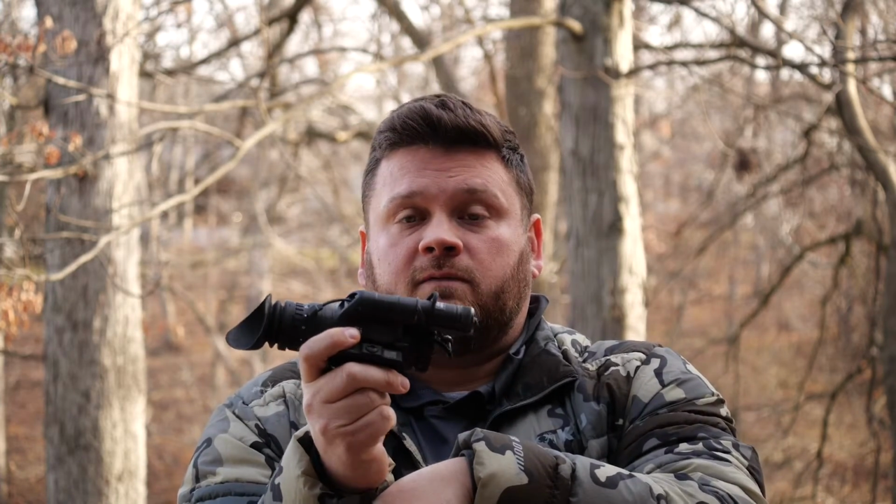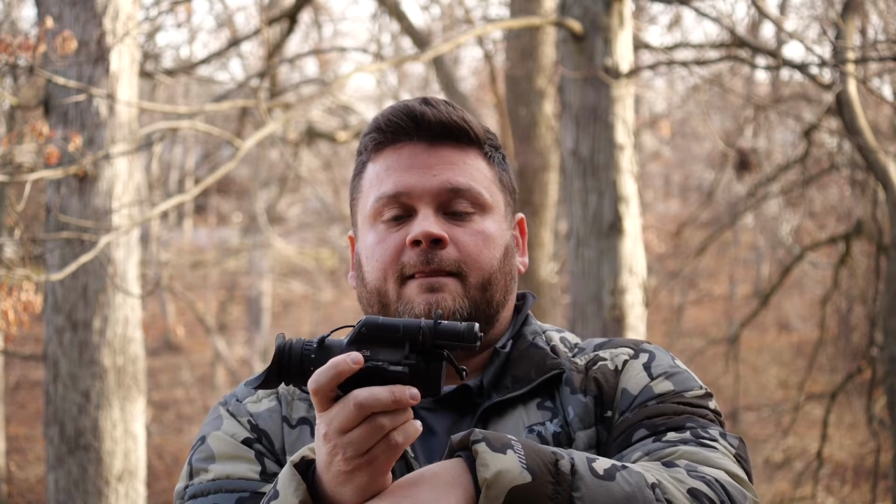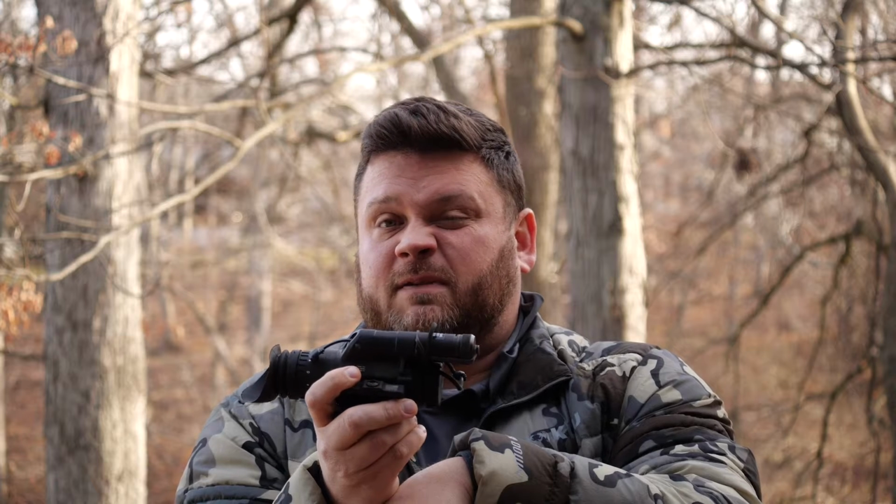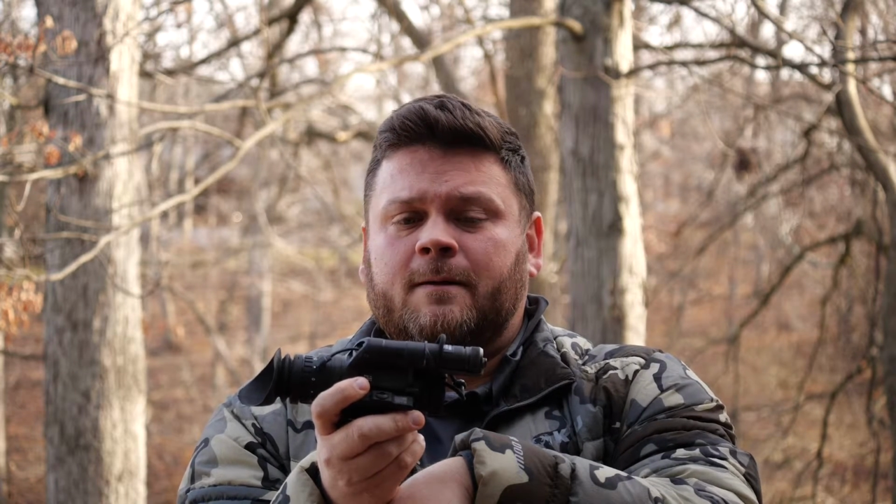This is a great unit. You're gonna see, when you consider the two most important things, in my opinion, which are field of view and clarity, this unit wins the day over the other two. However, when you consider cost at almost double the Armasight, and the fact that it is a better image, but how much better? 25% better, maybe 30% better.